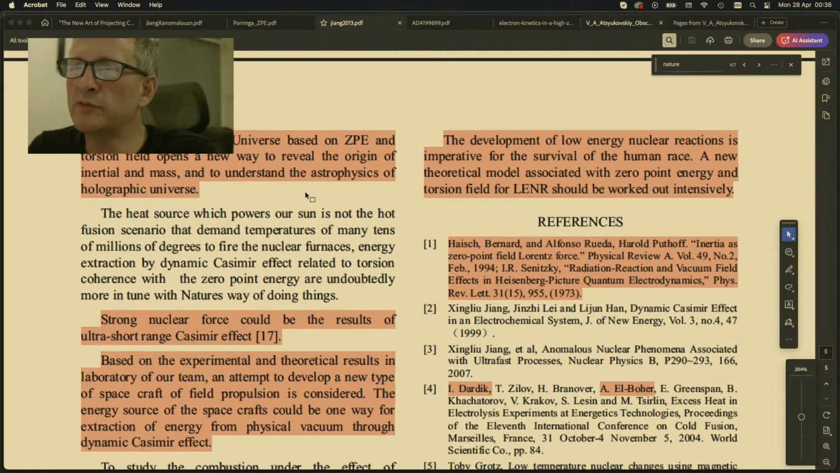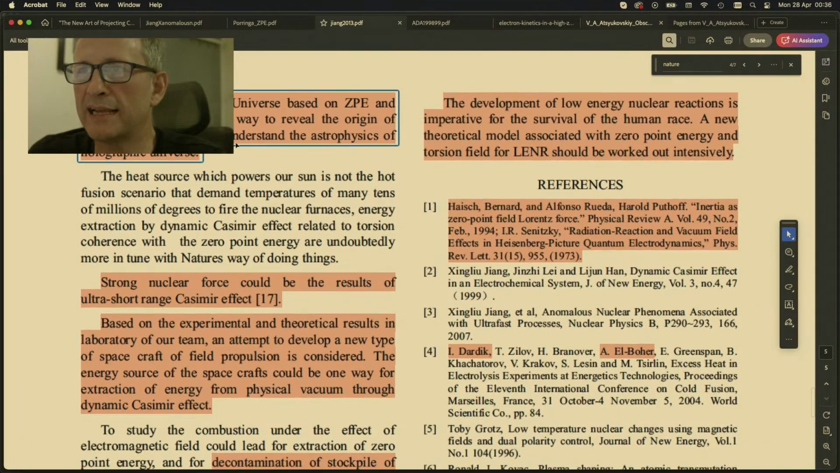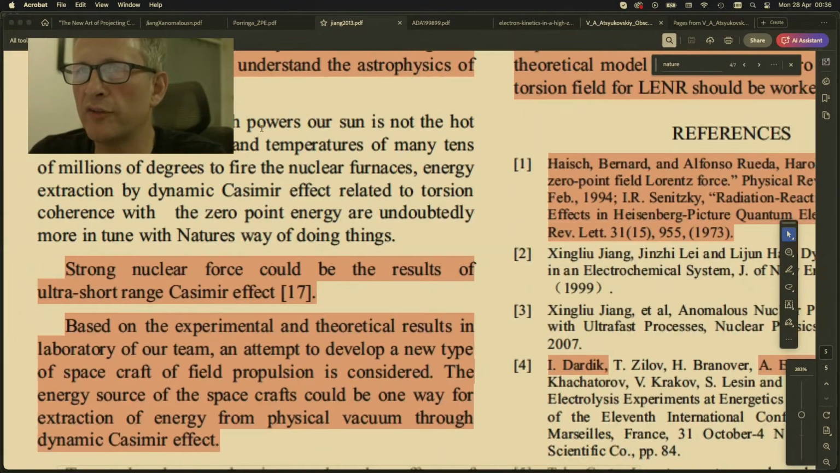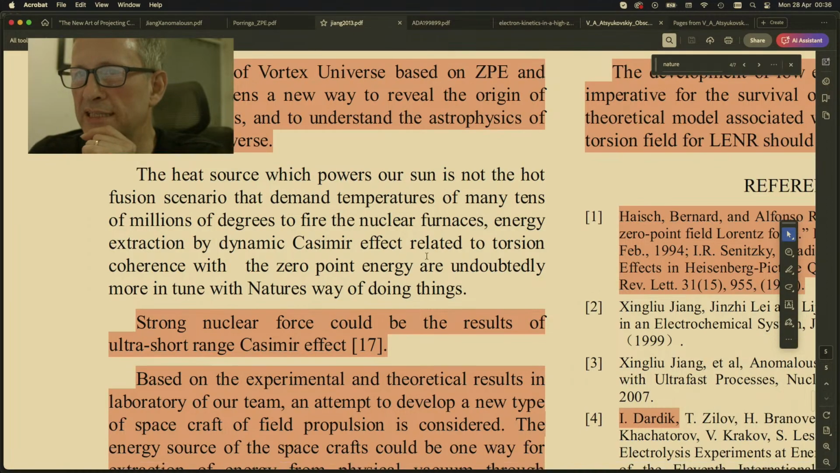The model of vortex universe based on zero-point energy and torsion field opens a new way to reveal the origin of inertia and mass and to understand astrophysics of the holographic universe. The heat source which powers our sun is not the hot fusion scenario that demands temperatures of many tens of millions of degrees to fire the nuclear furnaces. Energy extraction by dynamic Casimir effect related to torsion.